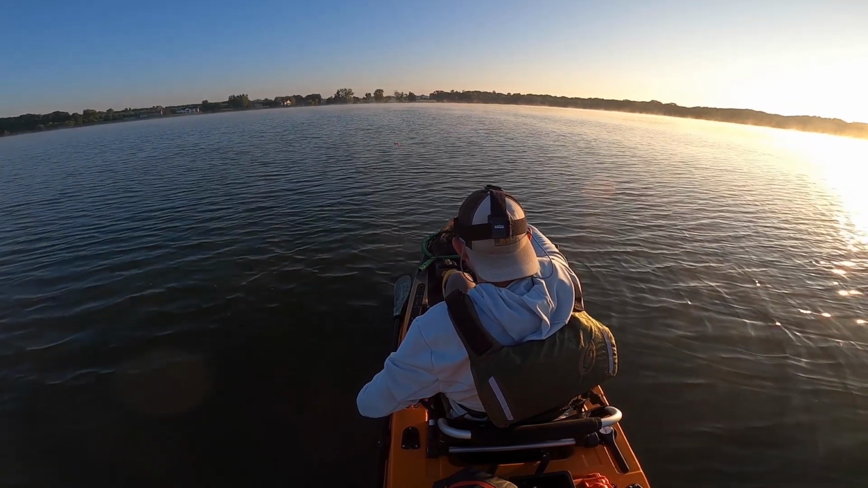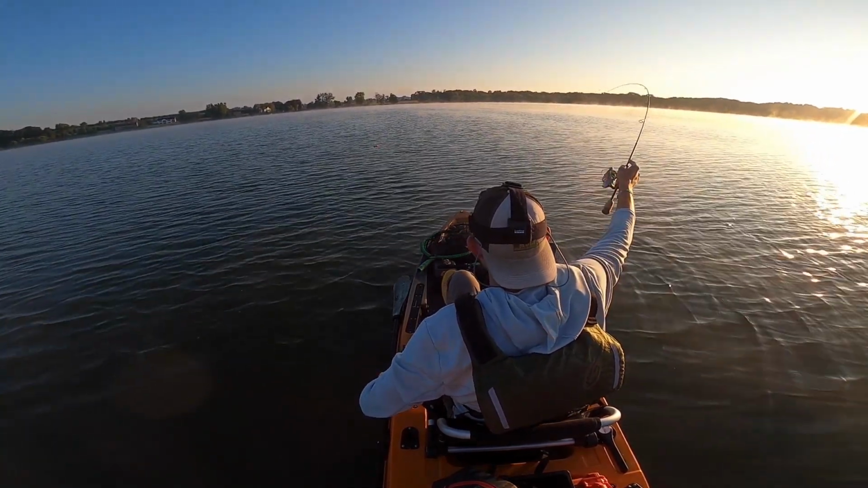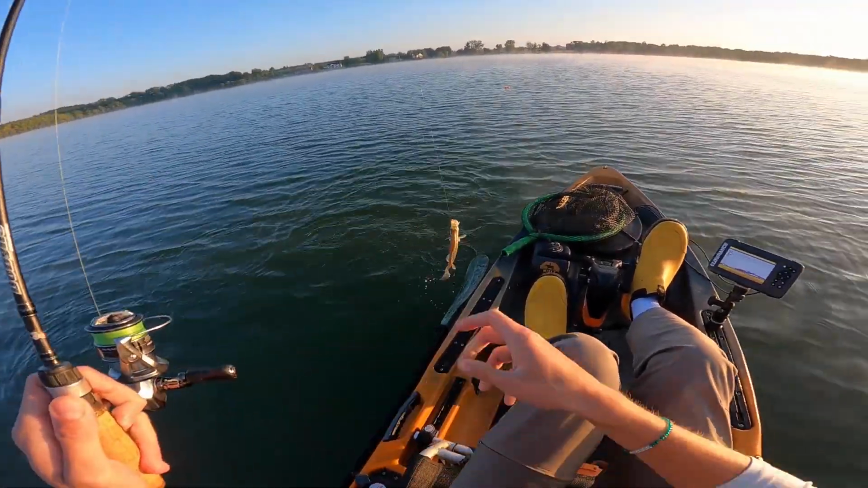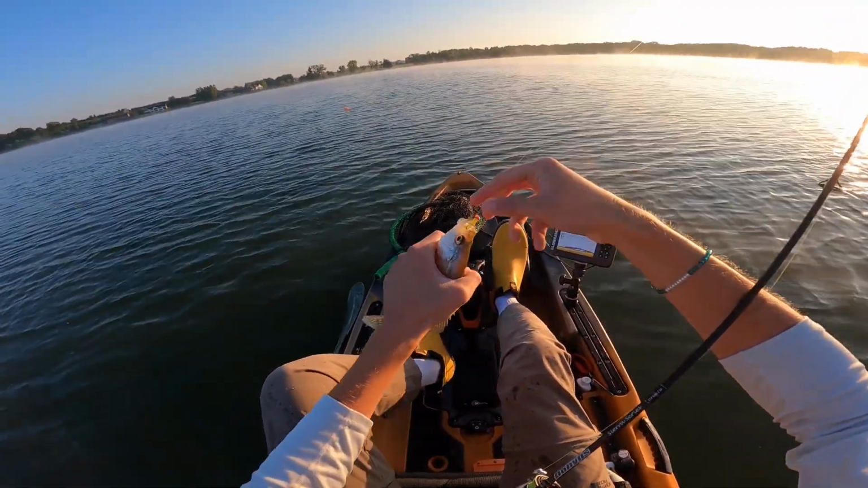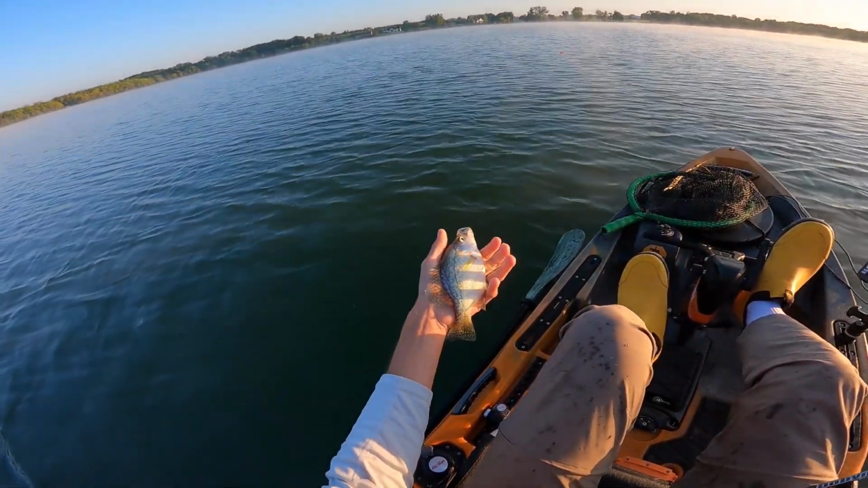You know, ideally, I don't like sitting on top of fish in this shallow of water, but there, I got that one. Usually in this shallow of water, I wouldn't really want to position myself right above the fish because I'm only 6 foot above them, so they're probably going to see the kayak and they're going to be a little turned off. But in this case, it didn't matter.